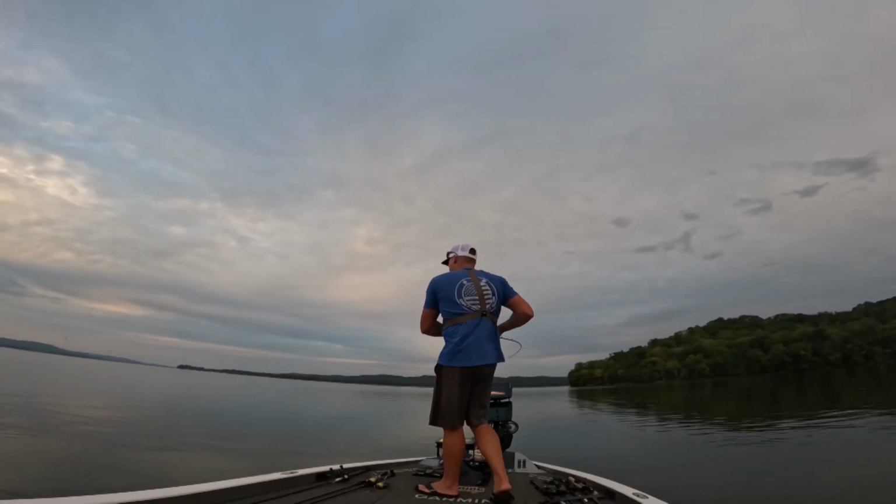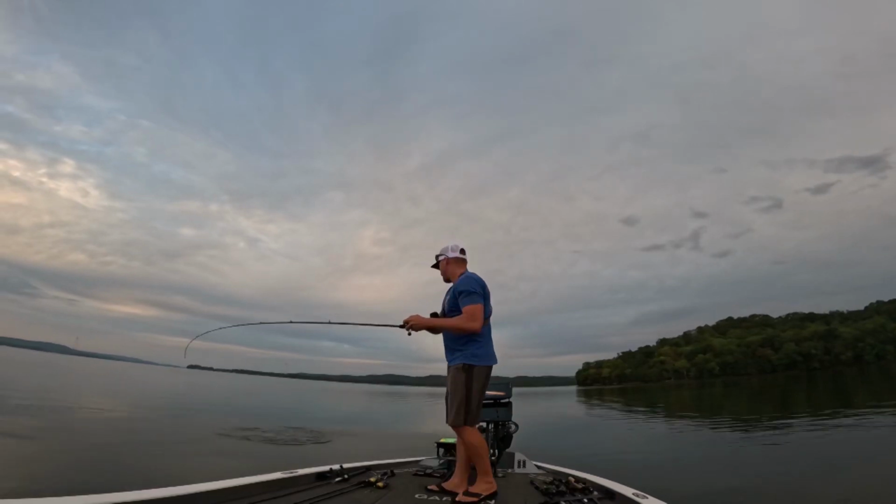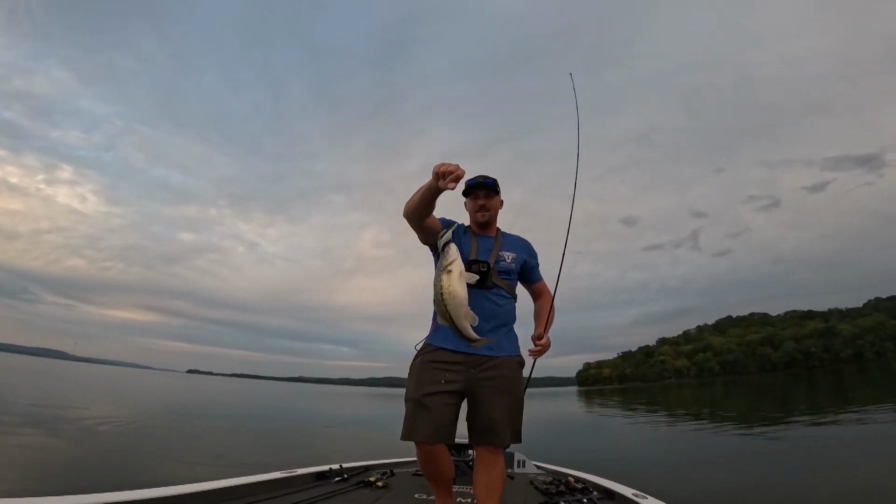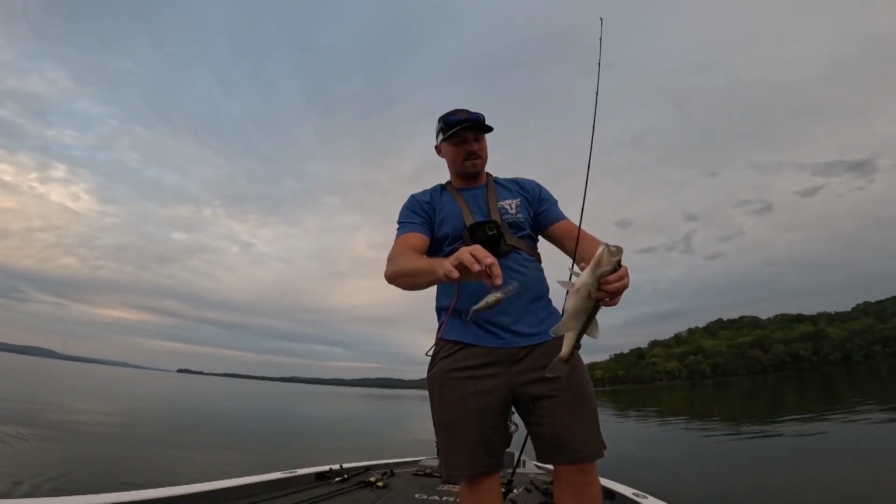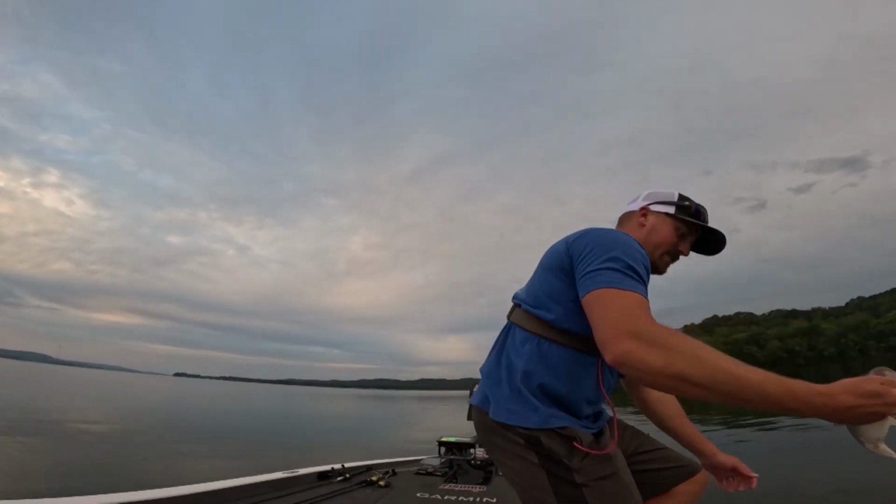There he is. Got him. What do we have? It's a bass. Yeah. So we got one largie, one yellow bass. Oh, look at that. It's a spot. We got us a spotted bass, folks. Boom. Yes. Thanks for biting, buddy. See ya.